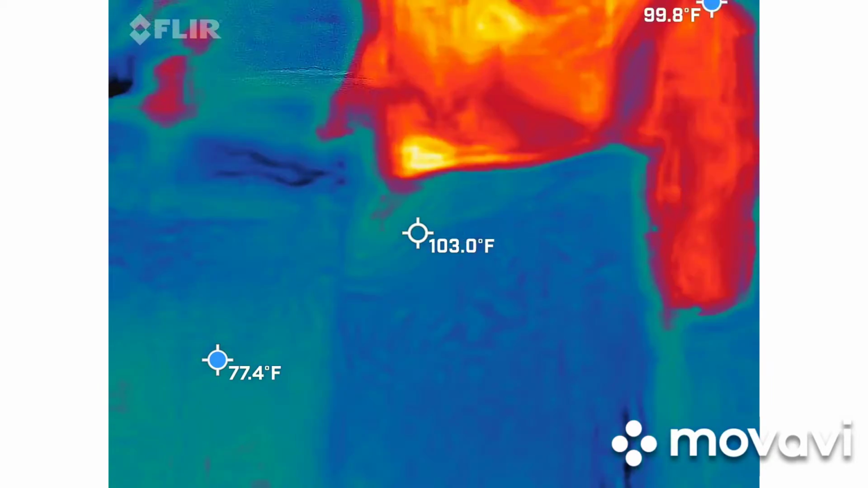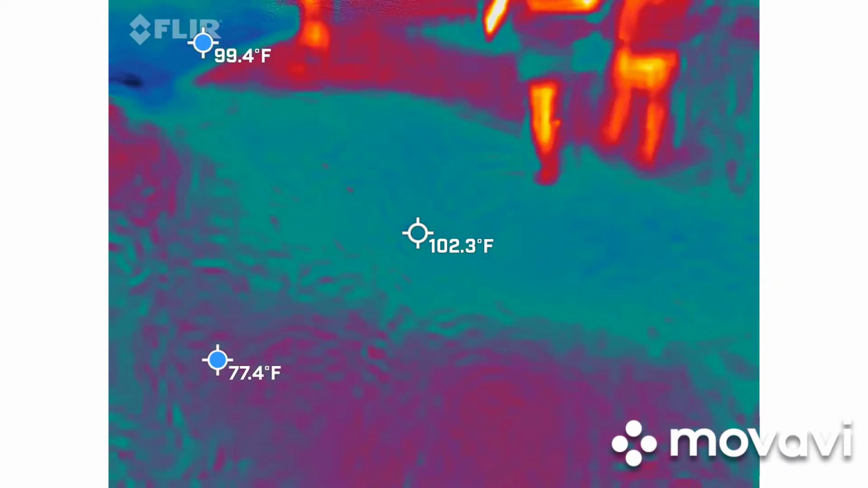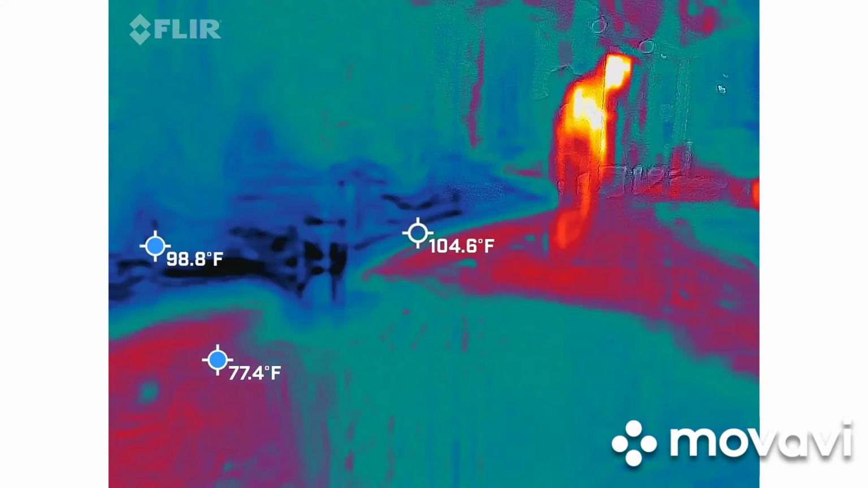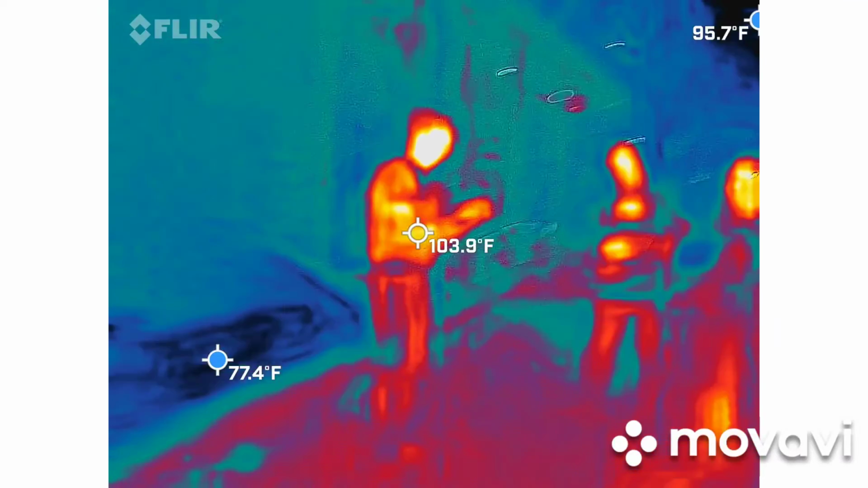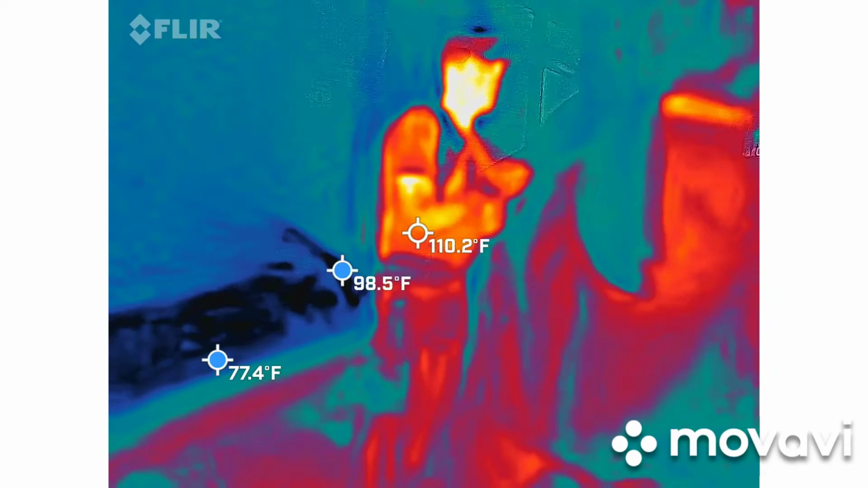You may be better off to hold it with this hand, so you don't knock your camera. Look at all the blinking lights. Mine's blinking. Mine's flashing. Good, I saw it. We went up to orange, right? Yeah, we went to orange.